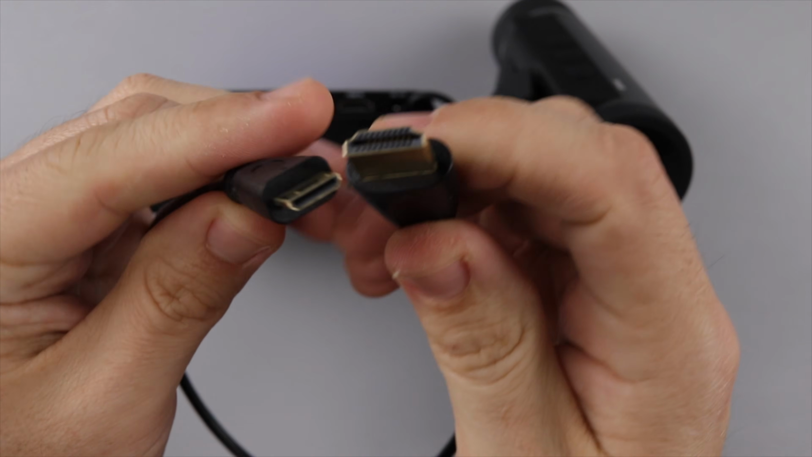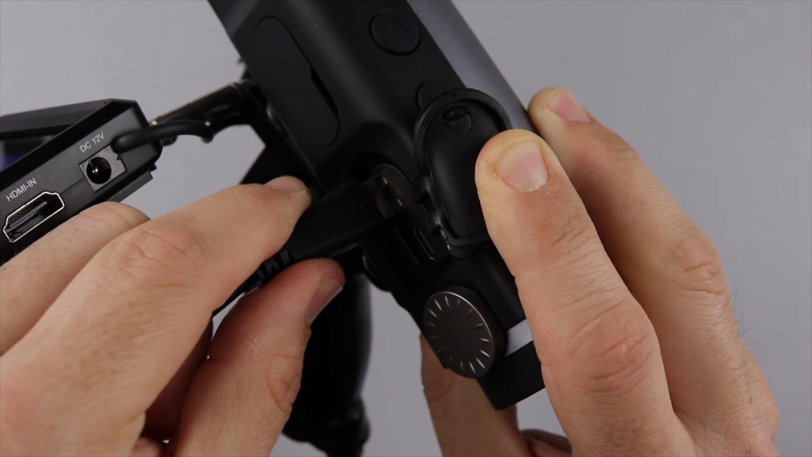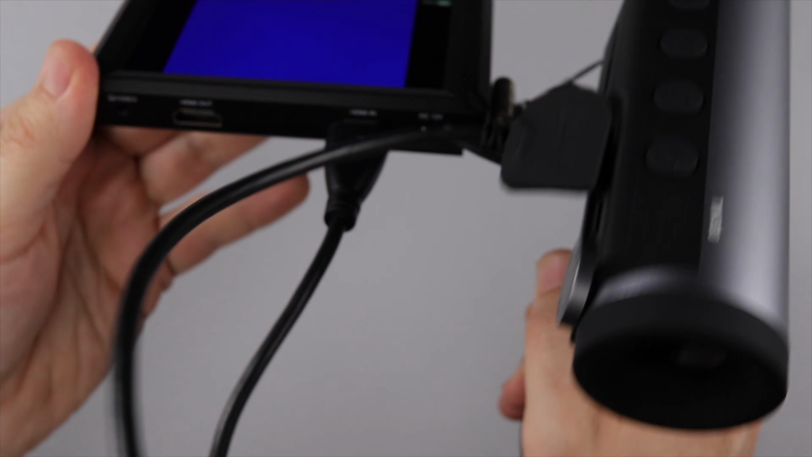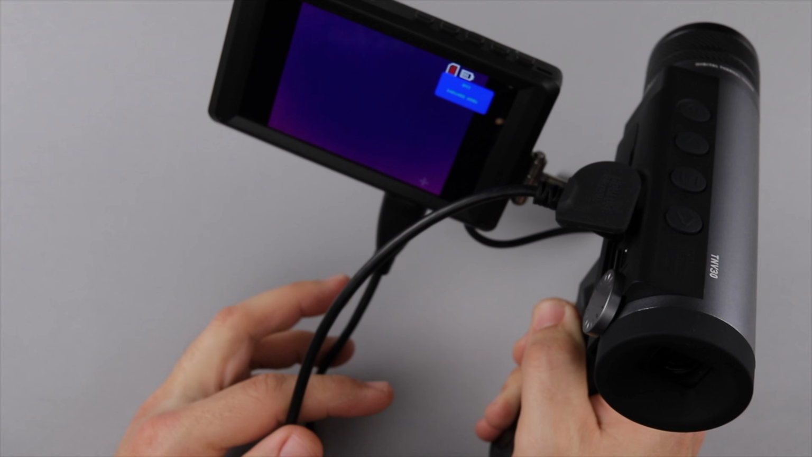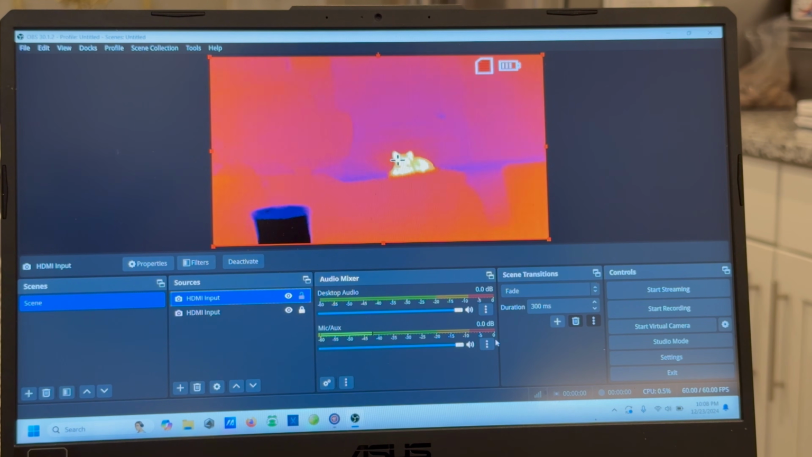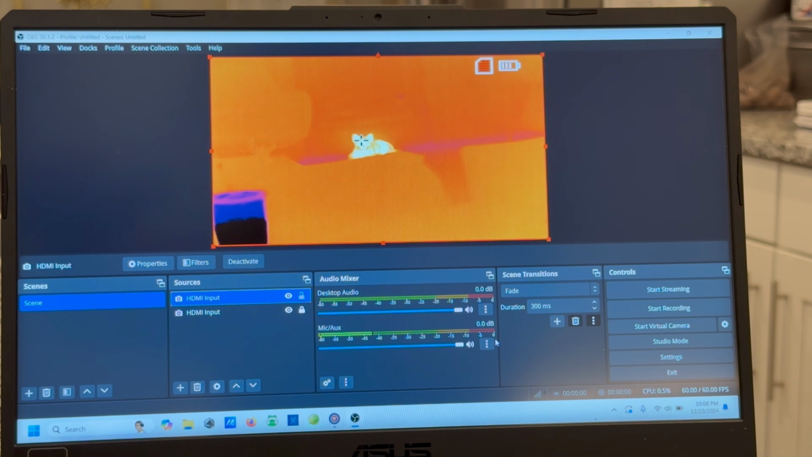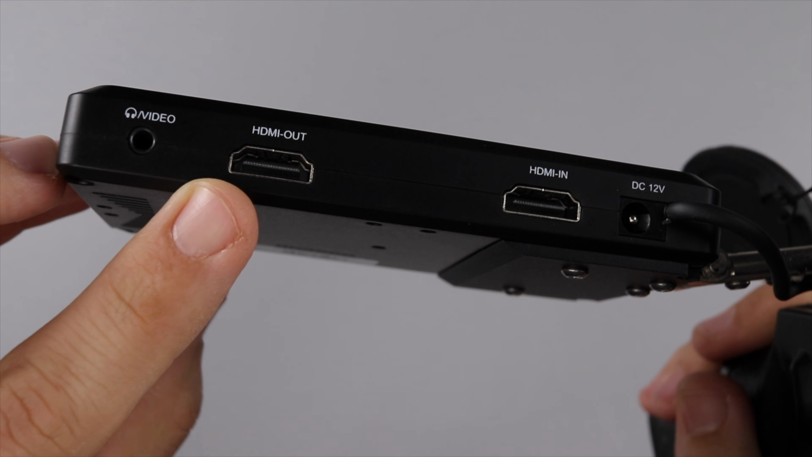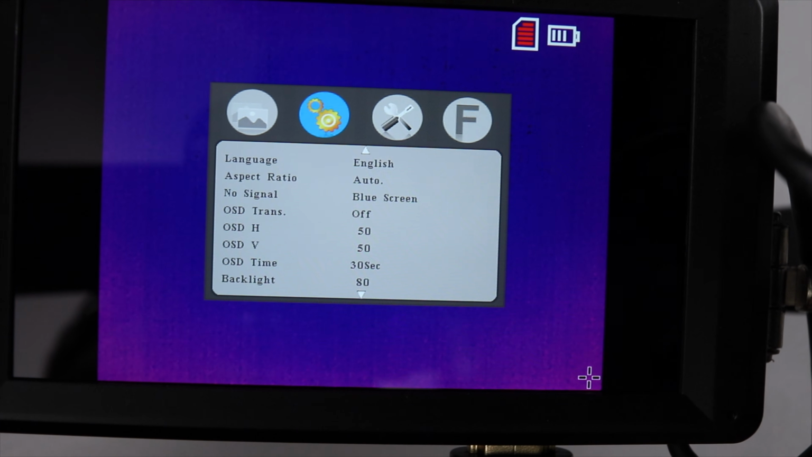Now, using the mini HDMI to full HDMI cable, you're going to run the HDMI cable to the input side from the TNV30, which will allow you to transfer the display directly to your external 4K monitor. Then use a regular HDMI to HDMI cable. You'll be able to connect from the output side of the monitor to your laptop in order to record video from the TNV30 directly. There is an output for headphones as well, so you can run your own speakers or headphones from the unit. And the menu has plenty of options to take you through various settings. And I like that you can see the battery life on display in the upper corner.